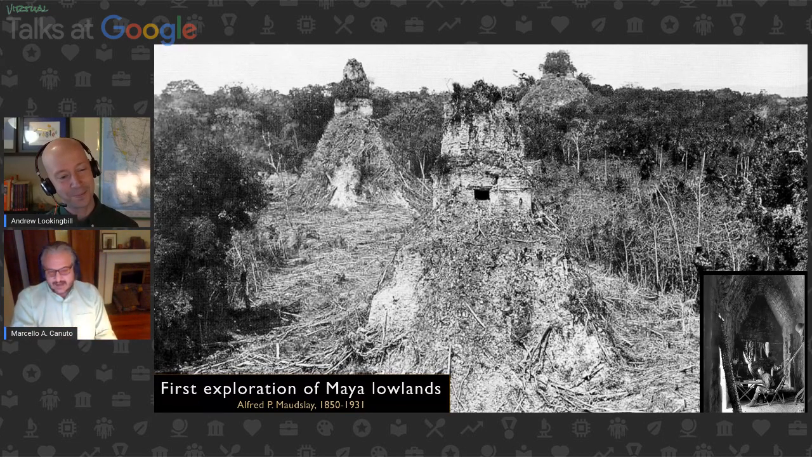So this is an example I wanted to put up of an image. This is an example of one of the largest Maya sites in Guatemala, called Tikal. This was discovered, quote unquote, or essentially Euro-American discovery of these sites in the 19th century by a British explorer traveler named Maudsley, Alfred P.